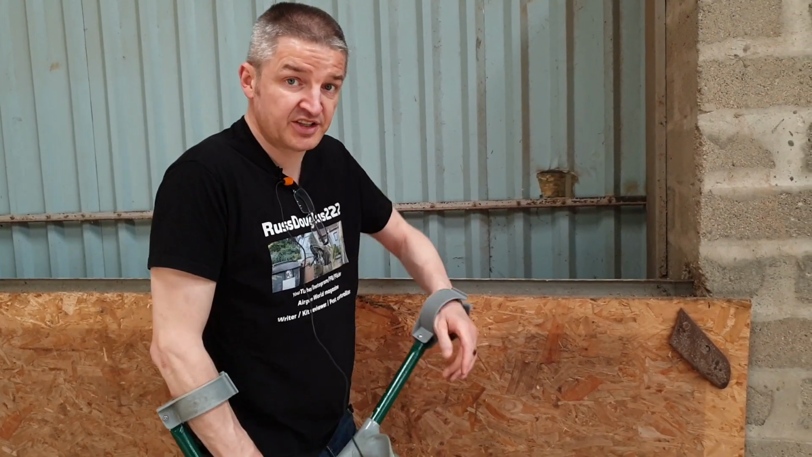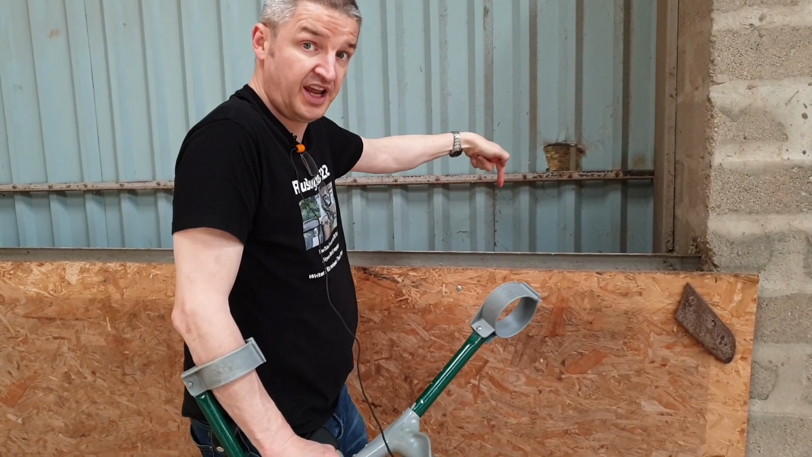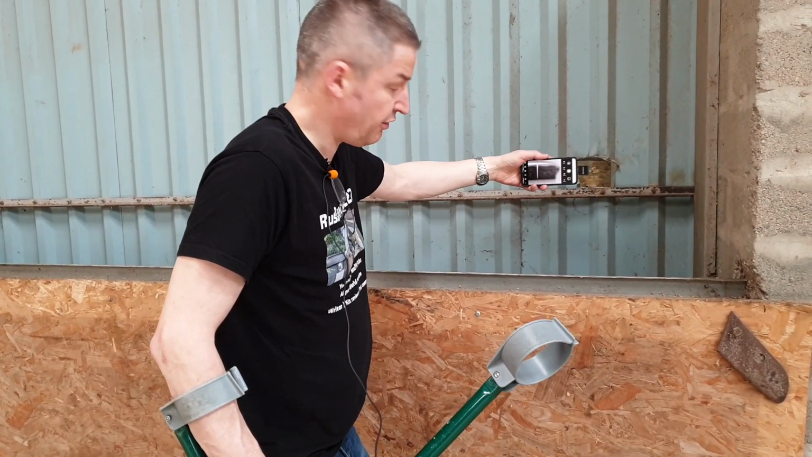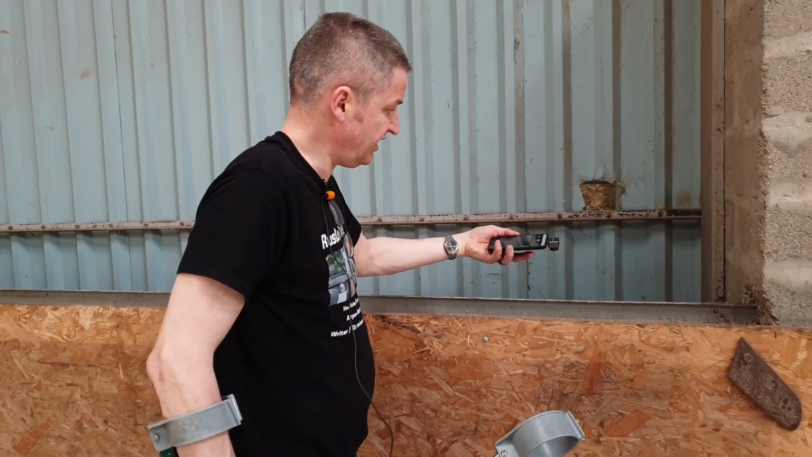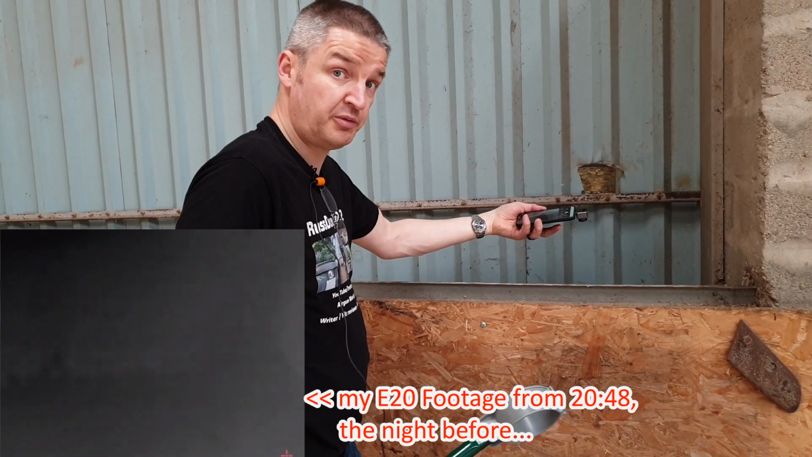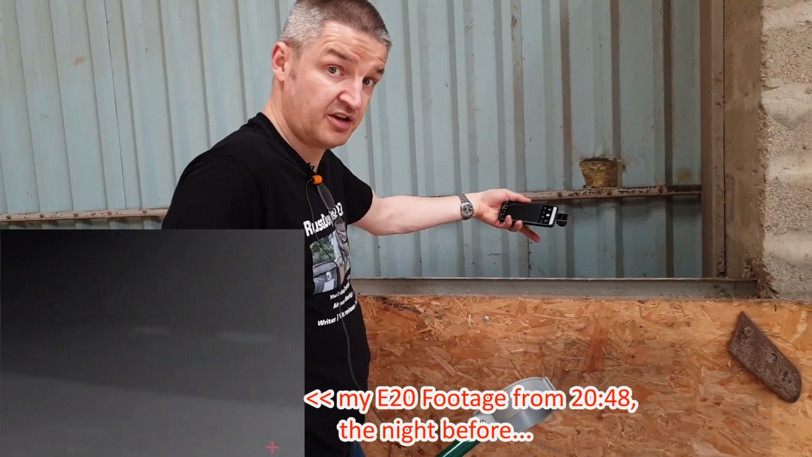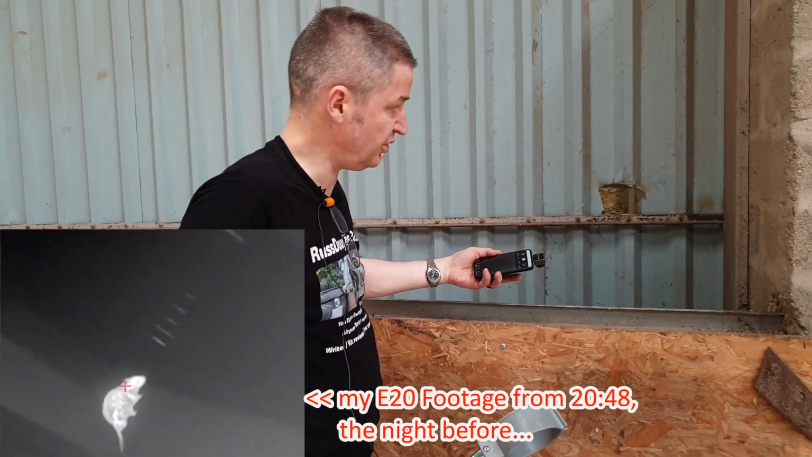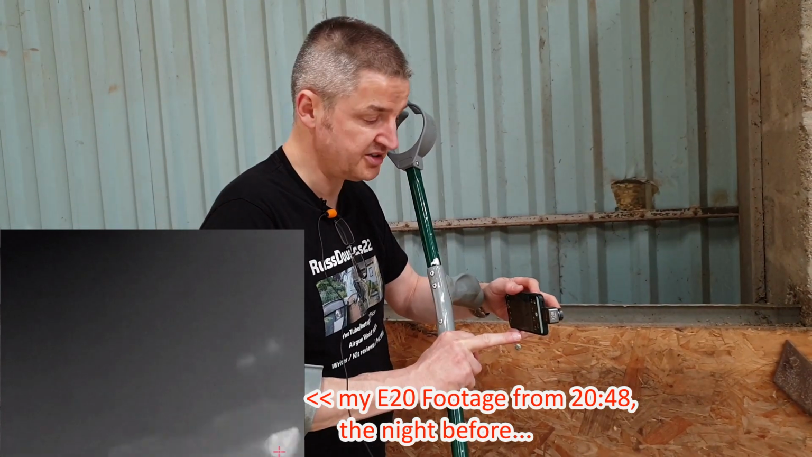From experience, this door is never used, and I know there are sometimes rats just under here. So I literally poked the thermal equipped mobile phone, you can see here, poked it over the side and filmed a couple of rats that were just the other side of this hardboard. I couldn't shoot them because I couldn't get the angle on them, they were too close. But also, this is something you couldn't really do with a handheld spotter.